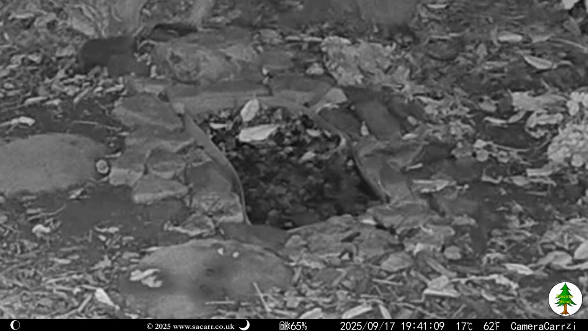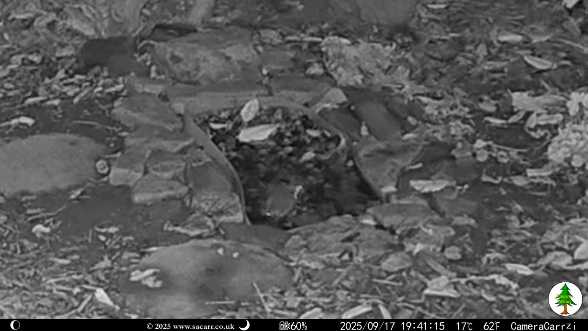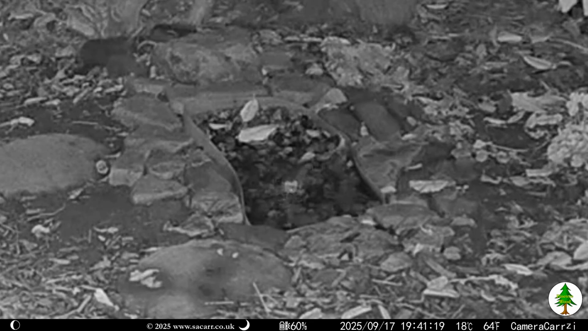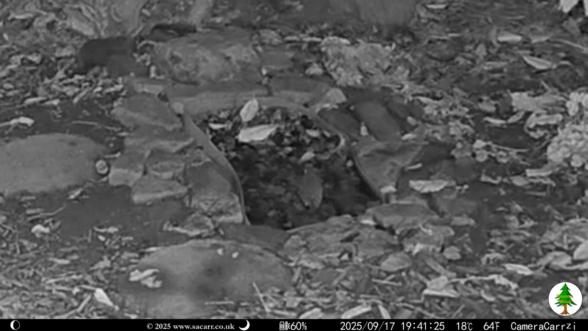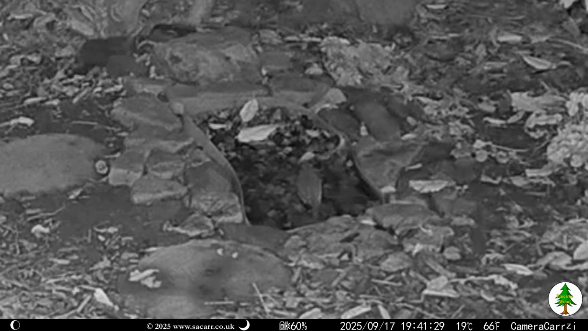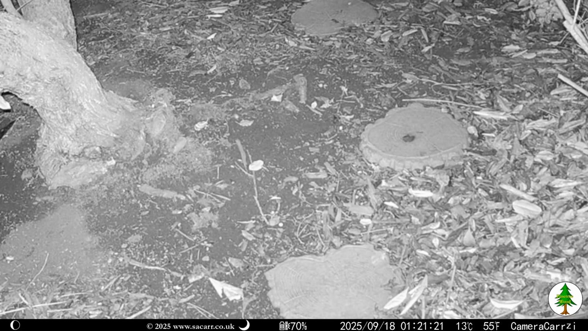Birds are still visiting the pond to drink and bathe, even in the dark. Rabbit again.